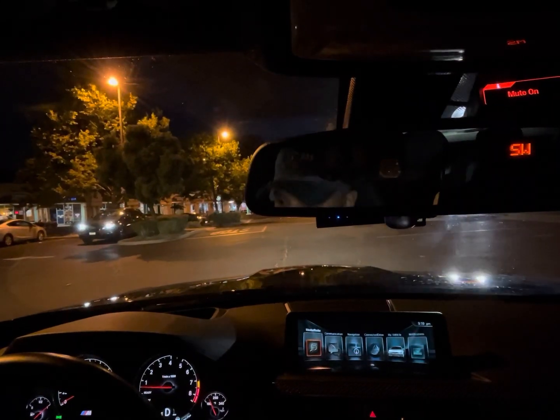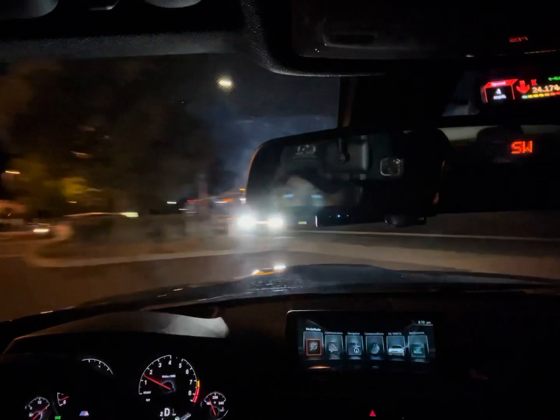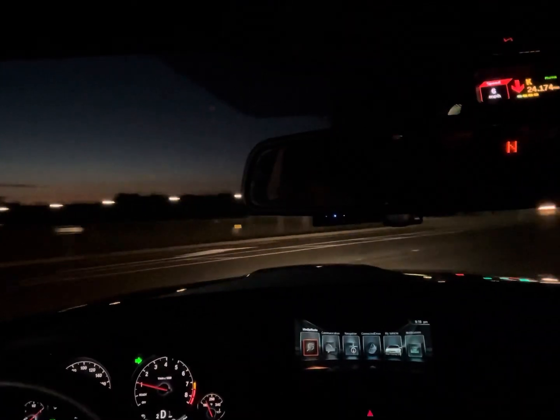Alright, let's do this. So there's a bus right there. Make sure it's safe to go. I can't really see anything, but let's go.